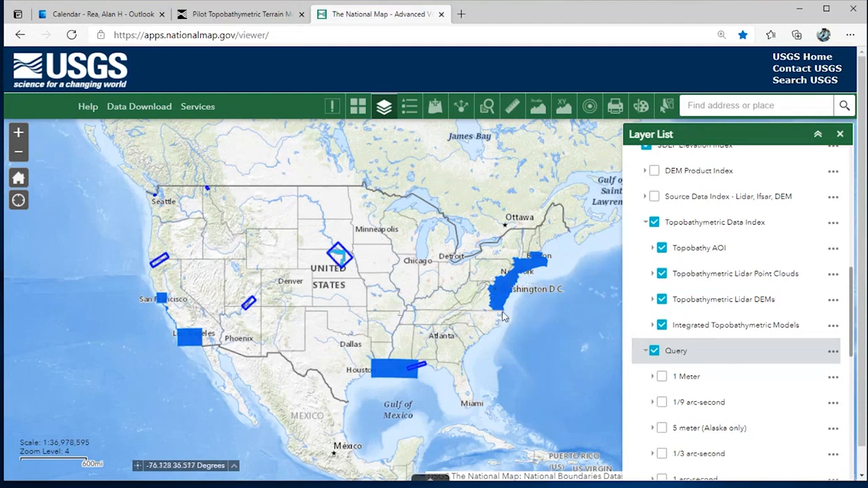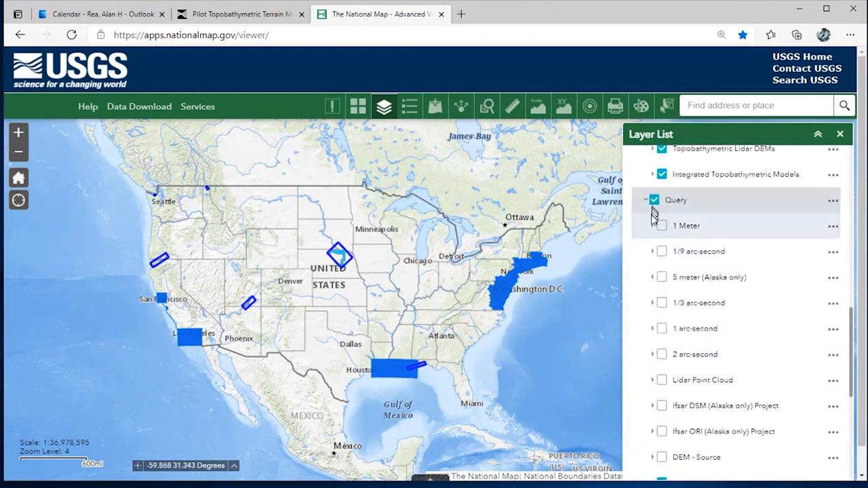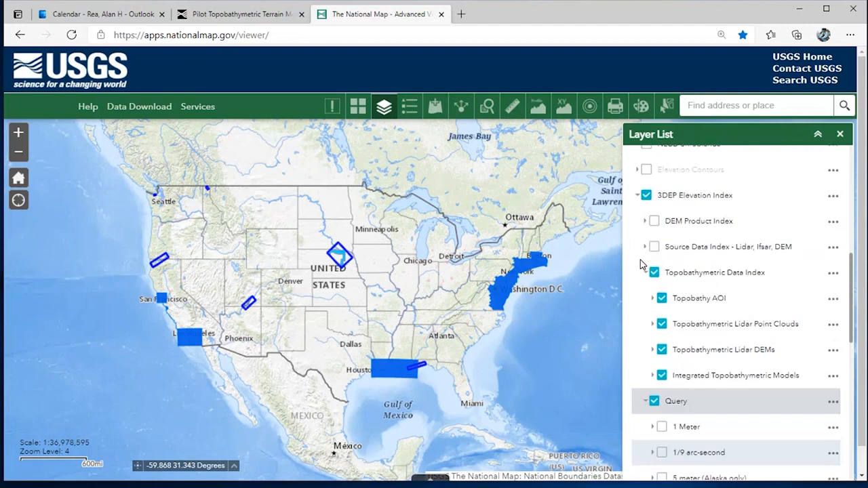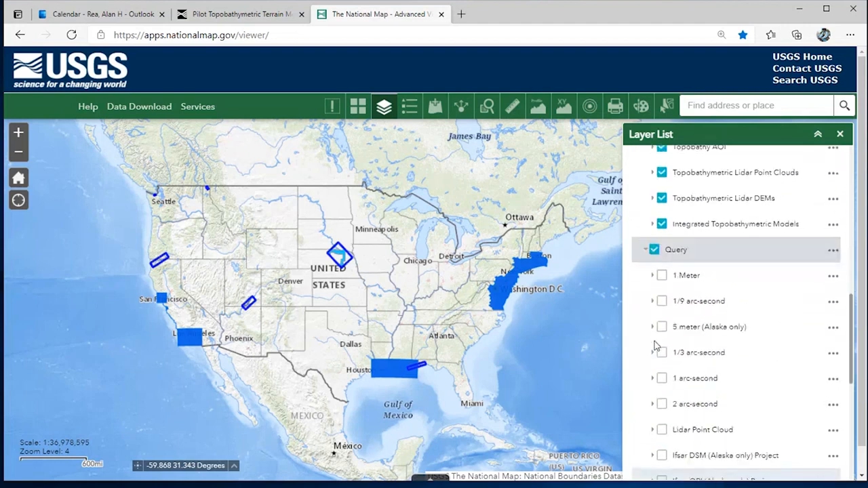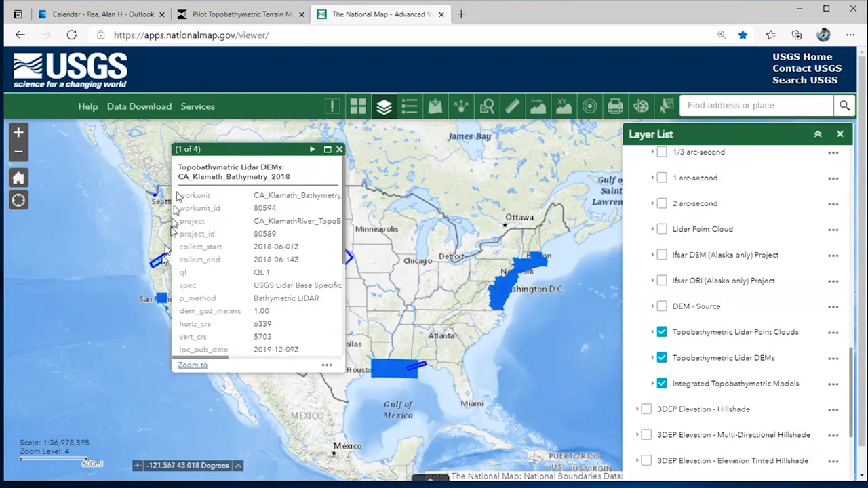So, and then I don't even think the Potomac and the Delaware are showing up here. They may be obscured. But you can also, if you turn this query layer on under the DEM, the 3DEP elevation index, and turn off all of the other layers and just leave these last three checked, then you can click on these and you can see, for example, this tells us about that Klamath River bathymetry data set.